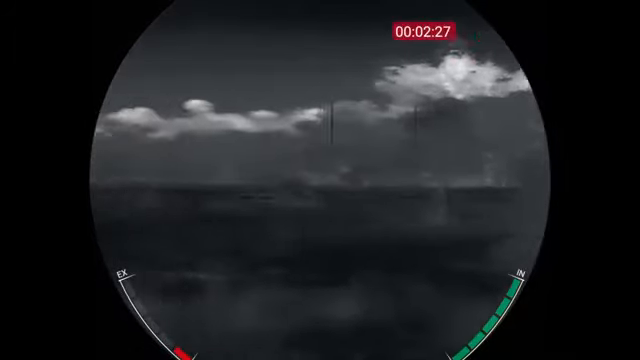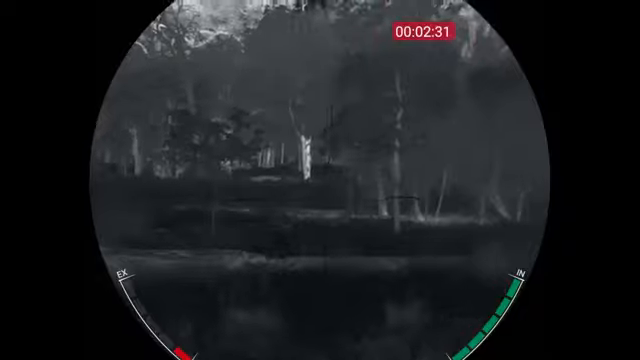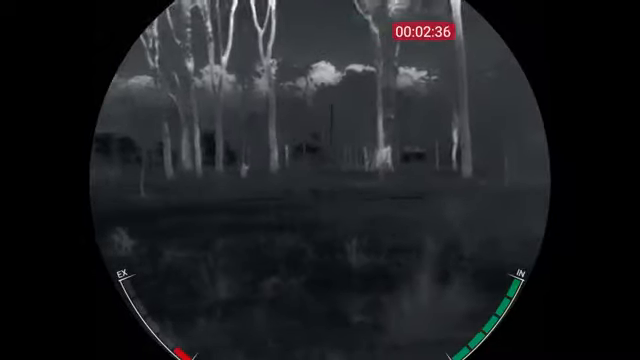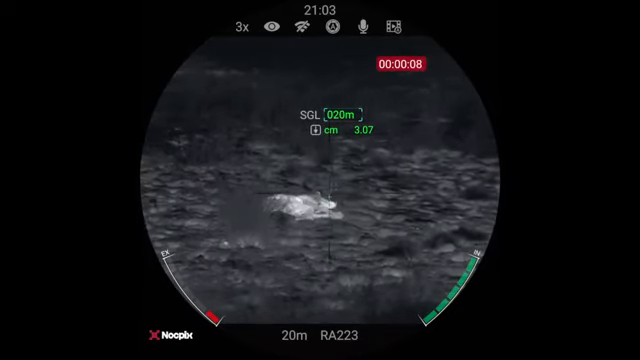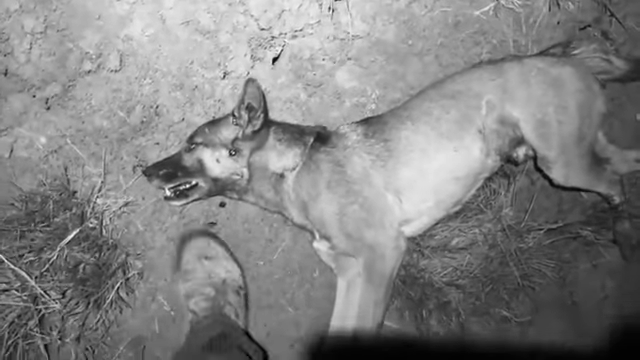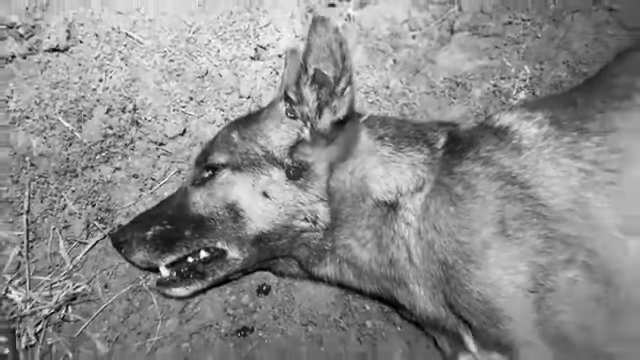Where's this other one? Hopefully he stayed down. Oh well, go over and have a look. No, I haven't seen one like that for a while. A lot of black on him. Real Alsatian-y looking fella. I'll have to black this out because of the blood, but